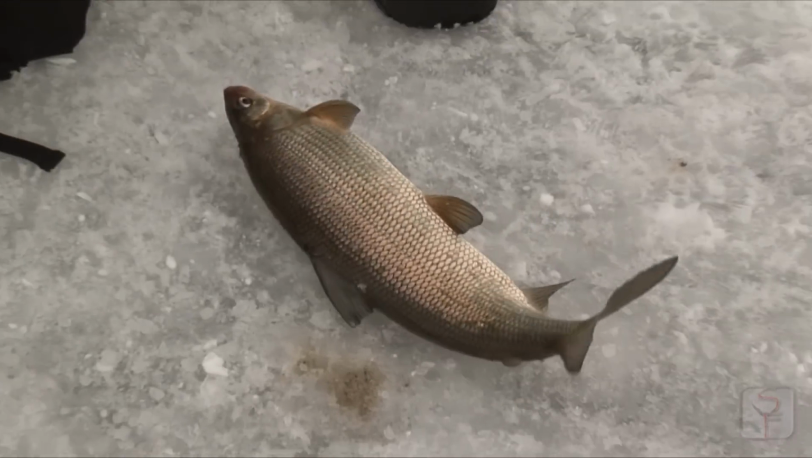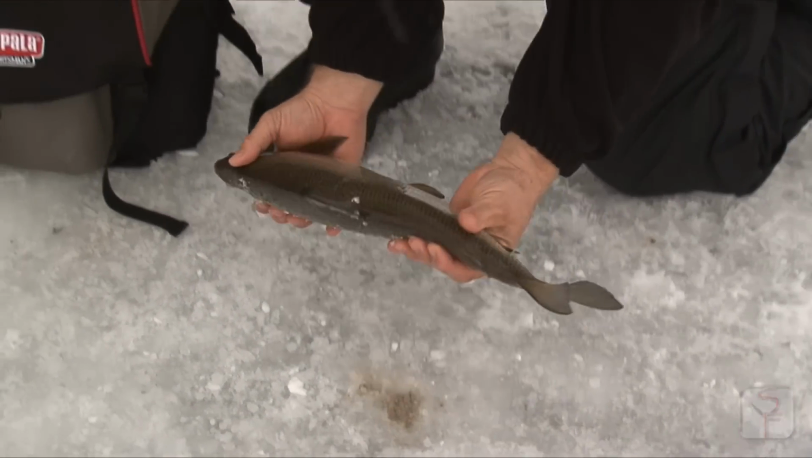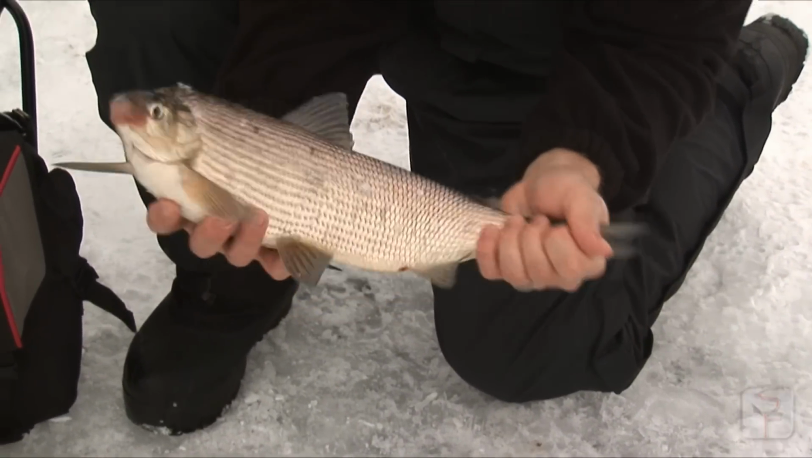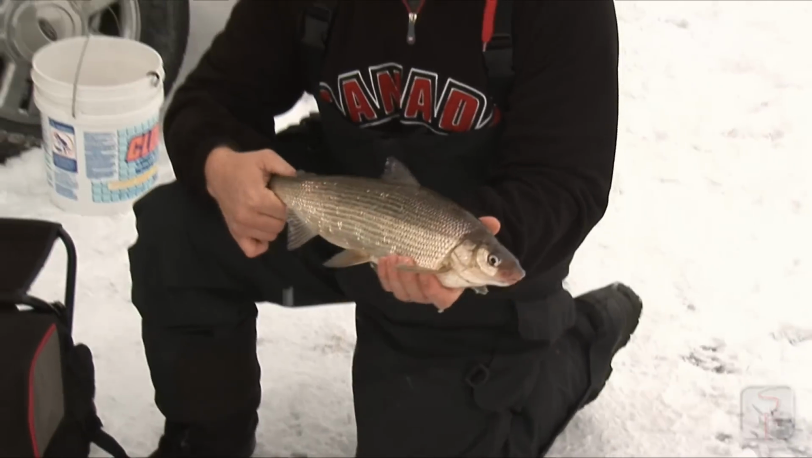Oh, whoa. Well, I think that's the second one there for my limit, Aaron. Nice. It's a stocked fish. Beautiful. He's got an adipose clip here. Nice. And good job, man. Yeah, it slowed down there for a bit, and it seems that they're just starting to turn around now.